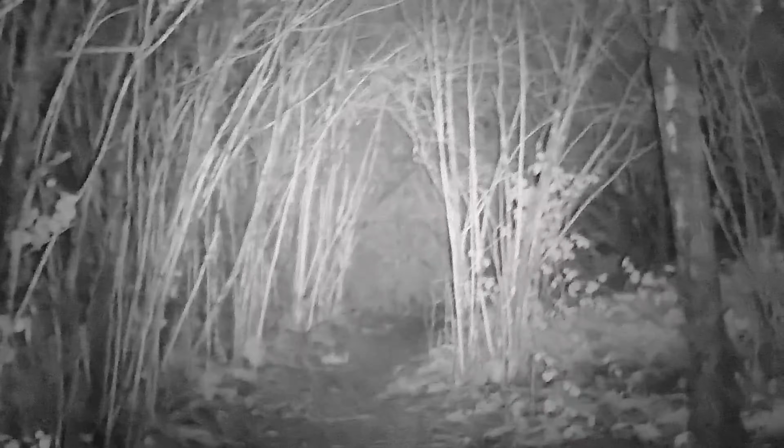So what I'm going to do now is some little distance experiments. I'll put this unit on a tripod. Just focusing it in there, you can see it getting a little bit sharper, can't you? So let's try out the IR mode first. 1. Do you know what?